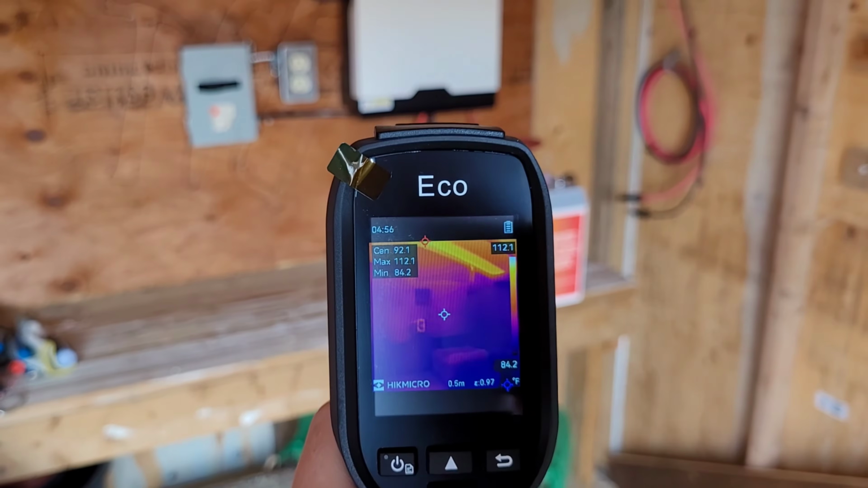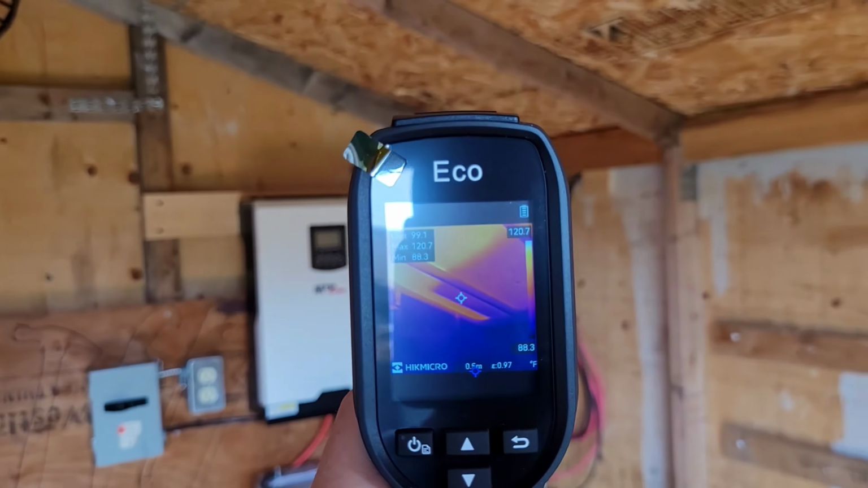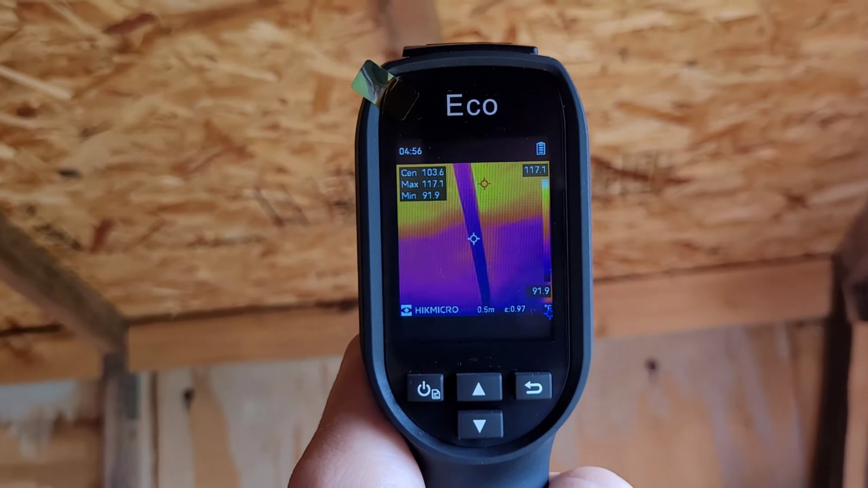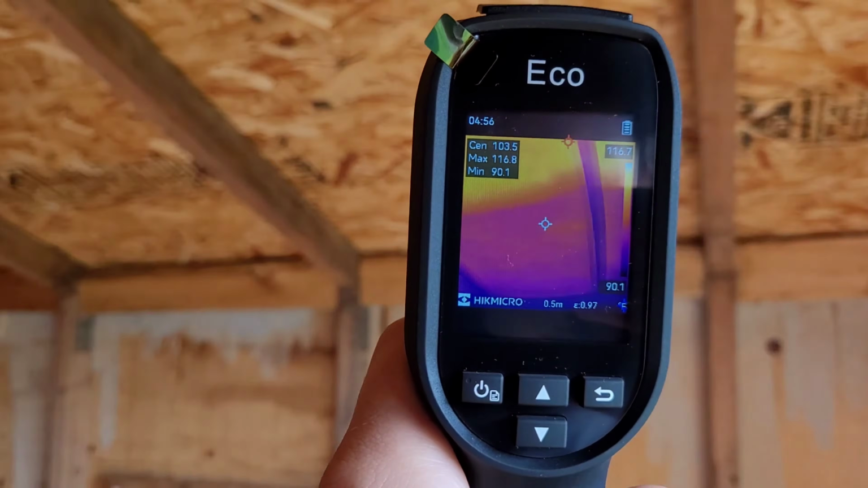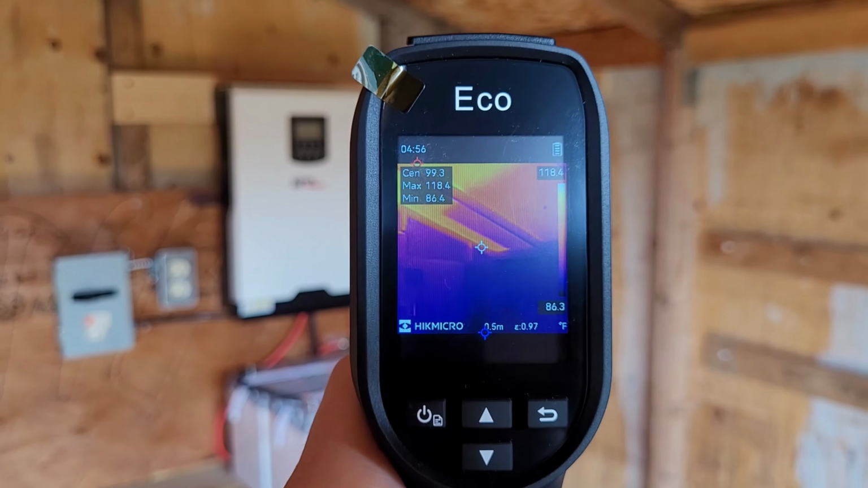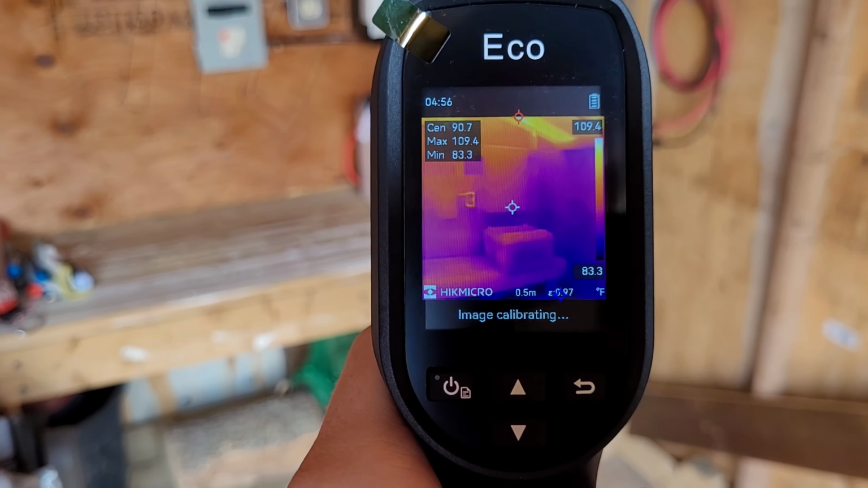Here we are in the shed. If you watched my last video, you'll know this is my new solar setup. Now, the inverter's off, so it's not hot, but I notice if you shine this camera at the ceiling, you can see exactly where my solar panel is on the roof. The roof is a little bit cooler where it's shaded from the panel, so that's pretty cool. You can totally see through this piece of plywood and see how hot the roof is where the solar panel is.